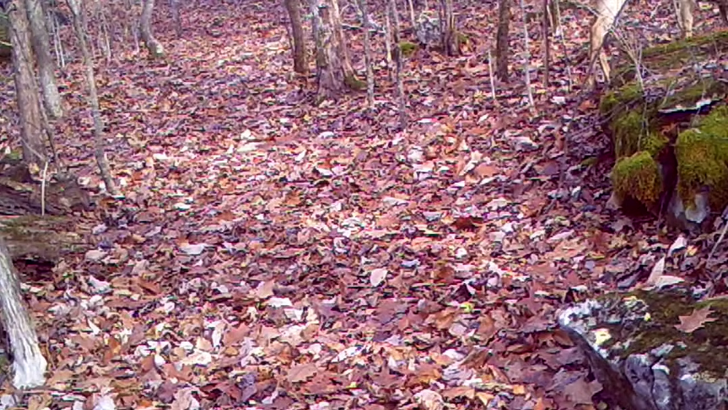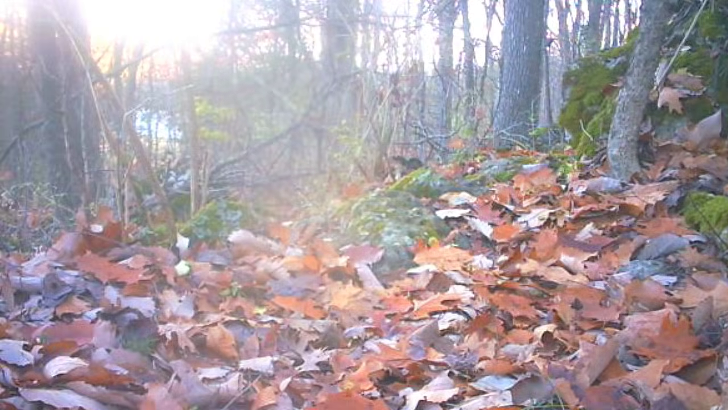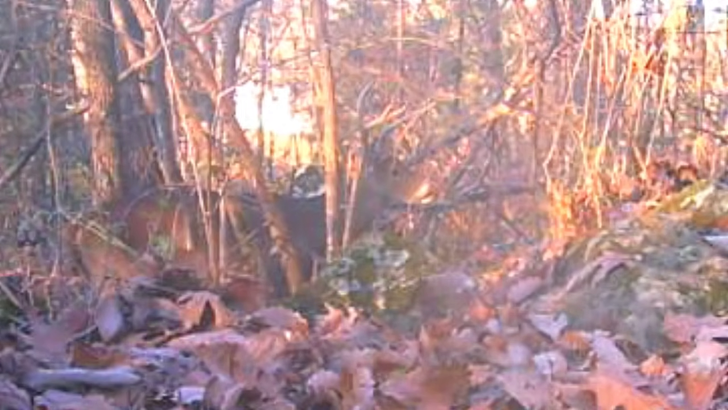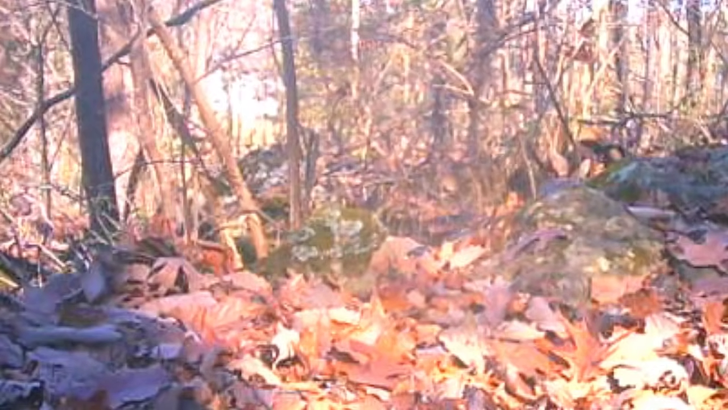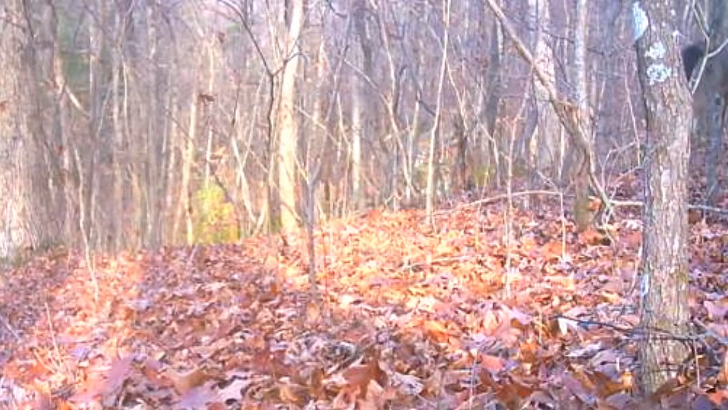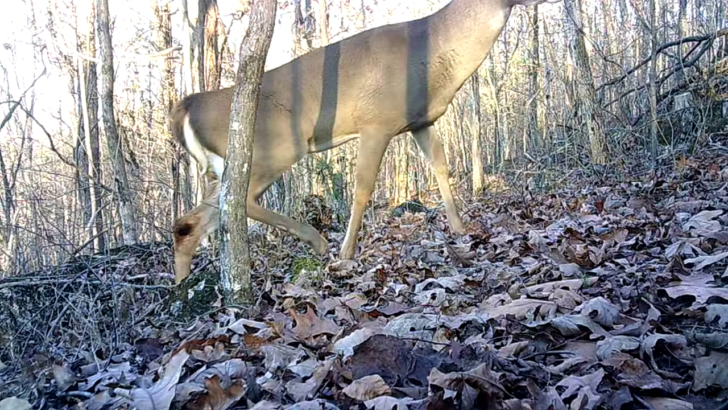They are on the move. Don't care if a camera's there or not. And you can see one down here in a thicket, just biding his time and just pushing these does around, following them right on their trail. All through this ridge. But their time is here, and they ain't gonna miss it.